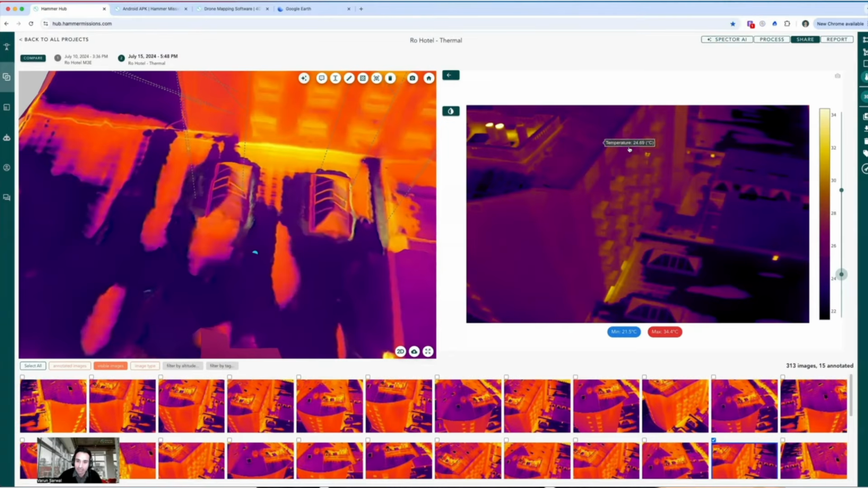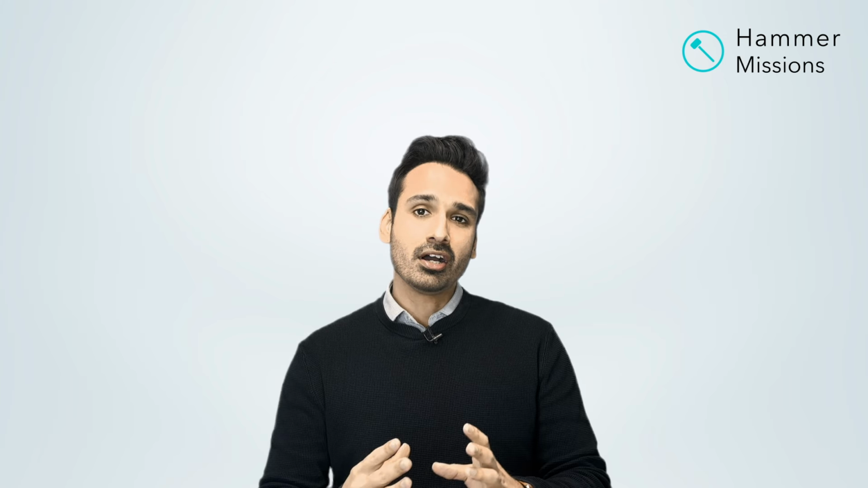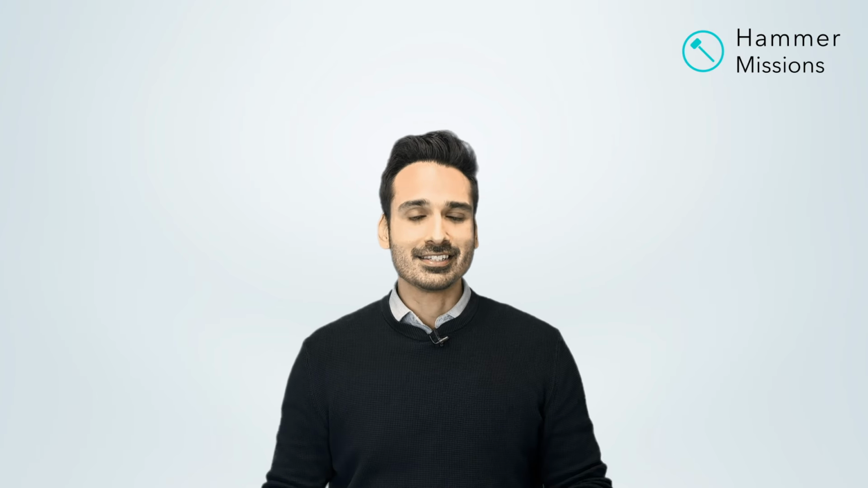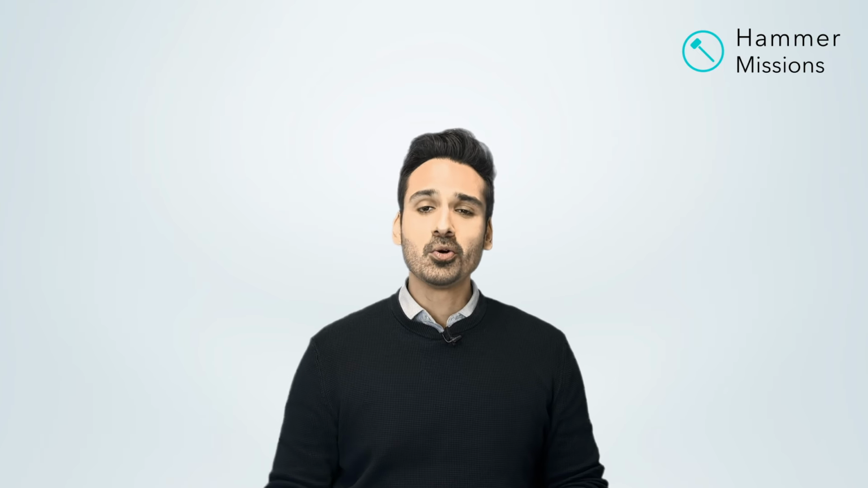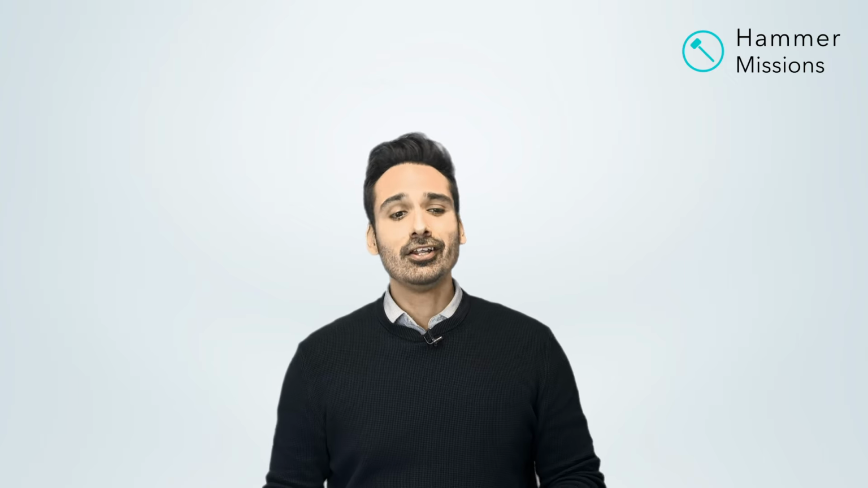And to be able to get that out in the right formats, what you really need to do is constrain the range of temperatures in your data sets and allow for those extra bright spots or extra cold or dark spots to really come out in the data set. And therefore, having a piece of software, a piece of workflow where you can actually scale and tune all those temperatures is really important.